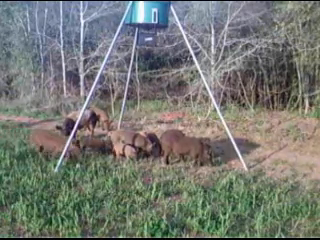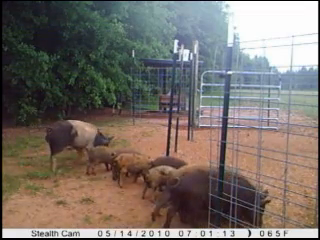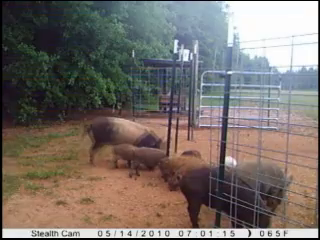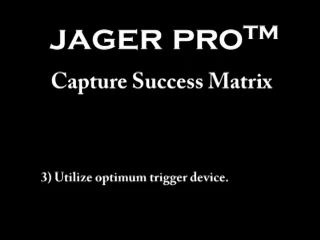Training hogs to use a location as a daily food source is only 1/3 of the battle. Next, you must condition them to enter and trust the corral trap enclosure in order to receive their daily food source. Trapping video number 2, titled Trap and Door Selection, demonstrates this step in more detail. Finally, you must utilize a trigger device capable of capturing the entire group.